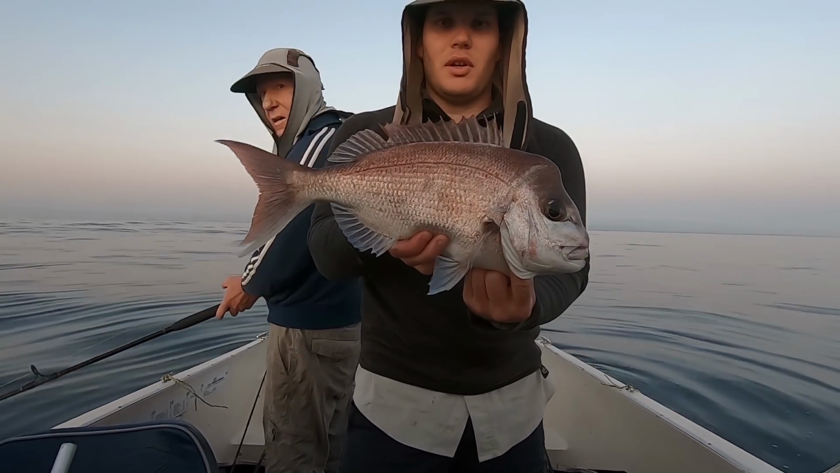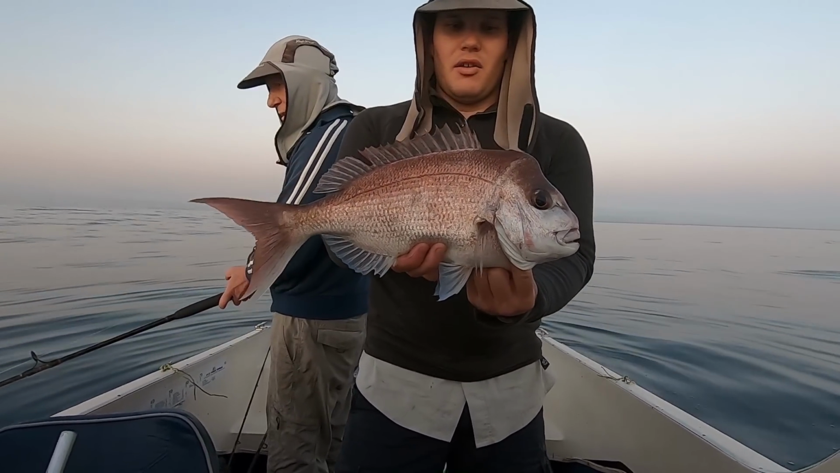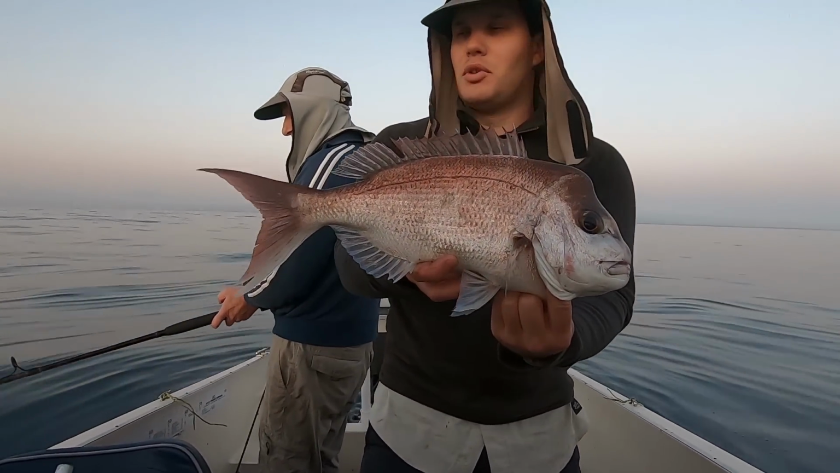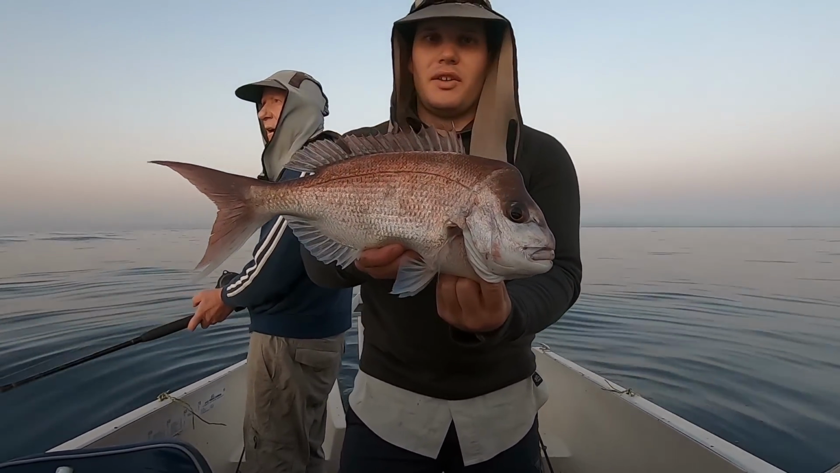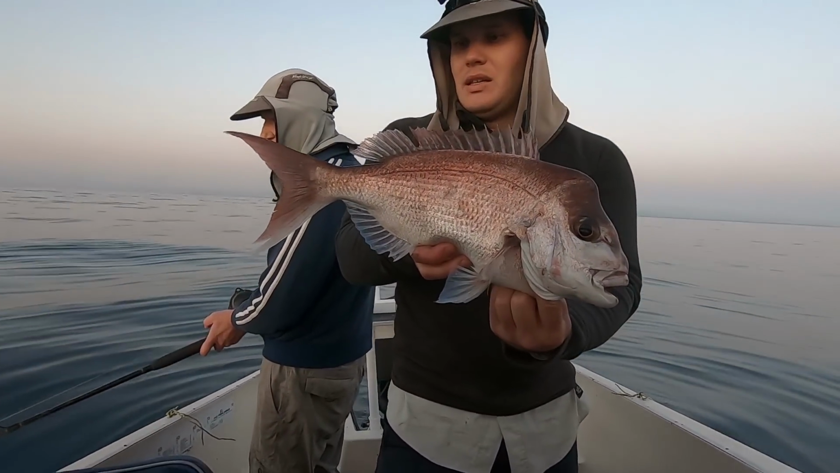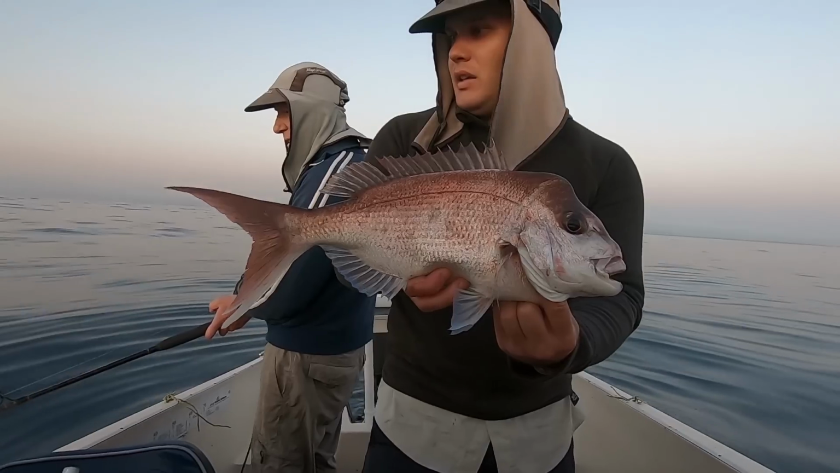That's the first drop, guys. Not a monster, but a nice panty. It's already got a little knob on its head. Hit me hard on the drop and there was some more on the sounder, so we're just going to deal with him and go straight back up and drop on them again while it's early. But yeah, nice start anyway.